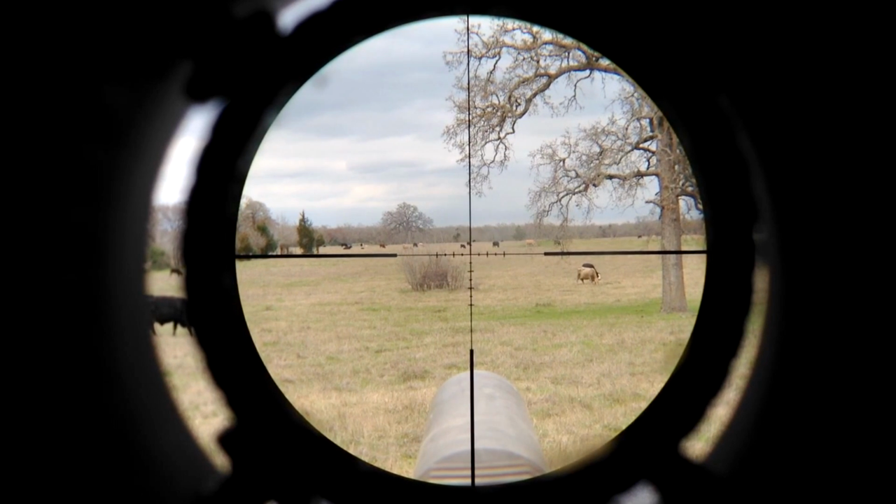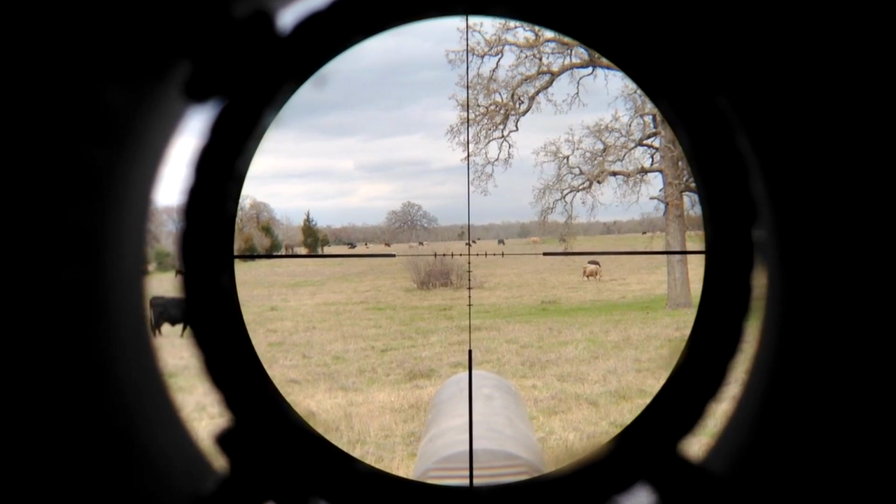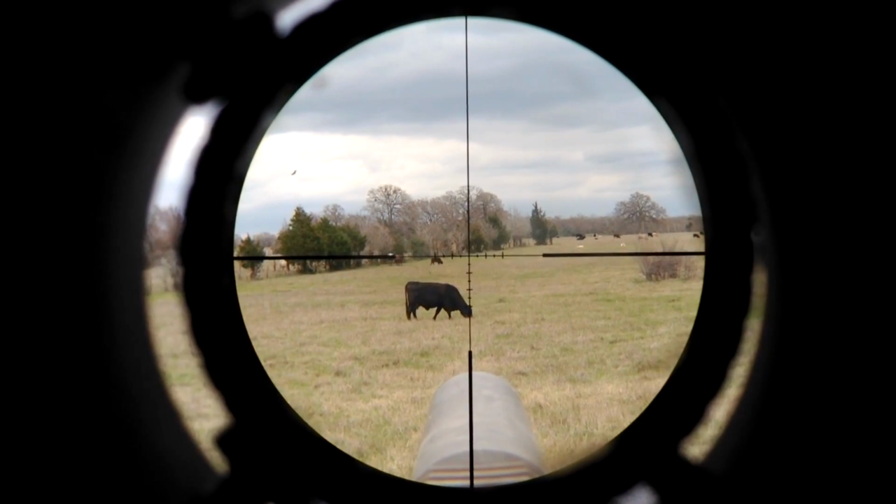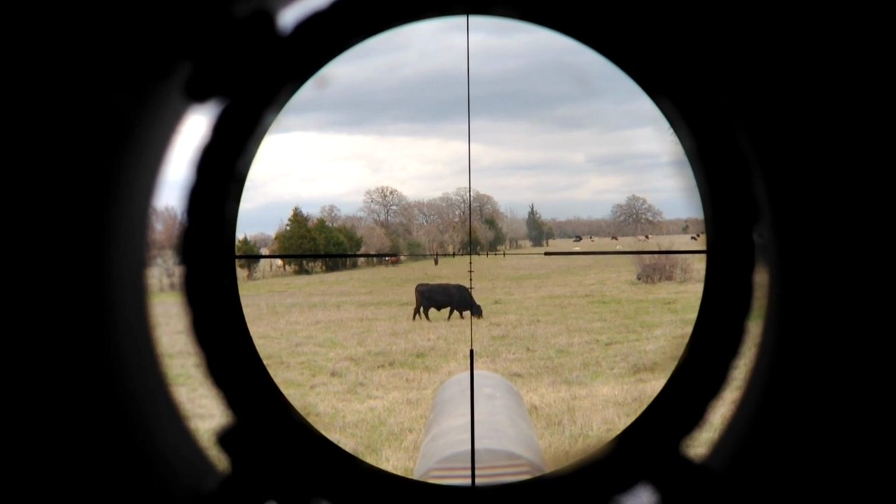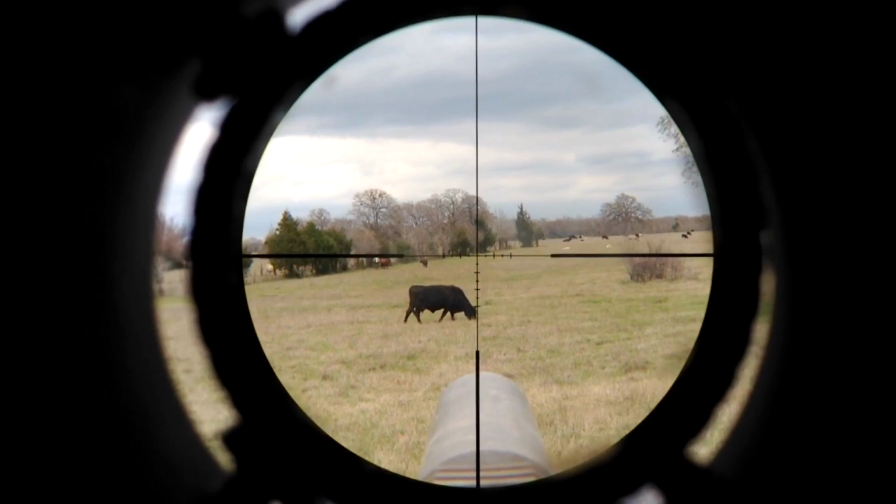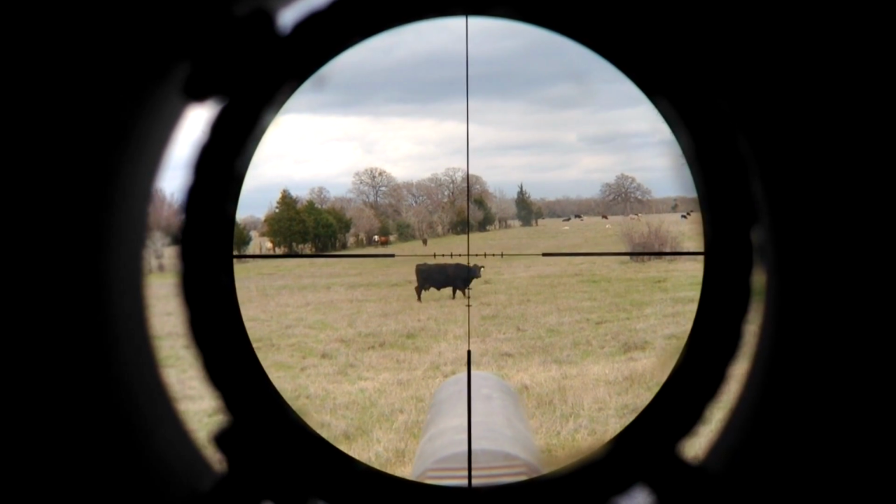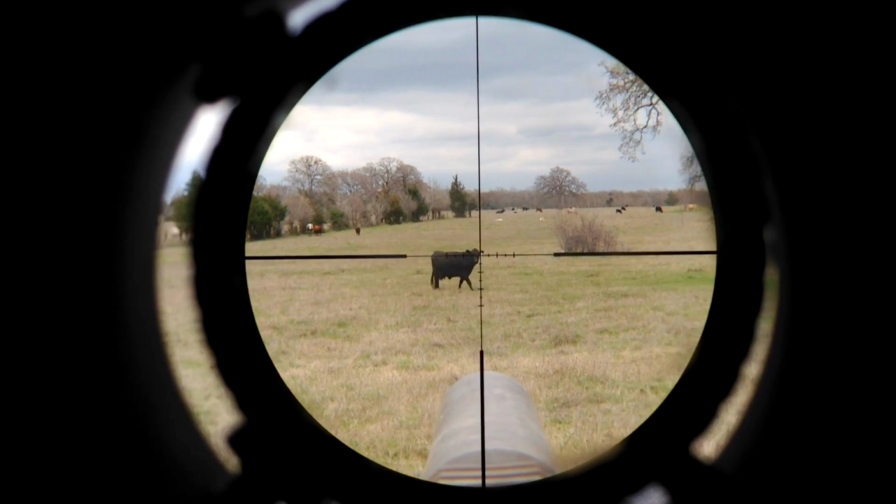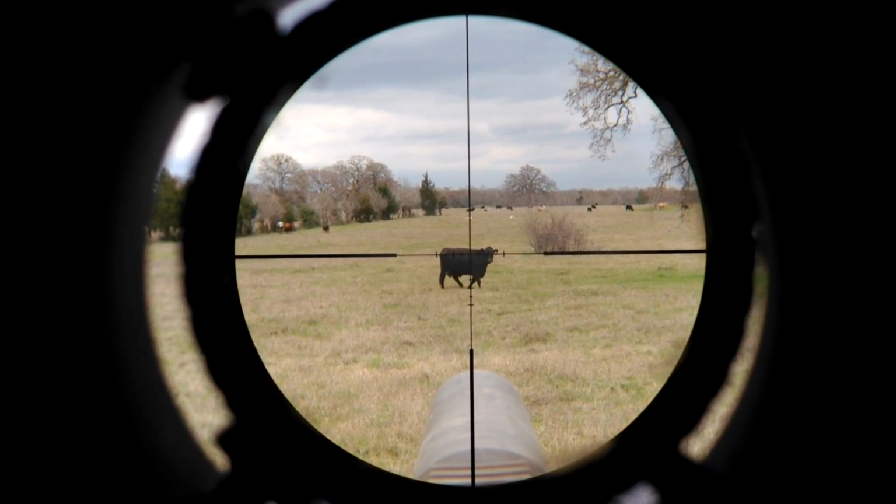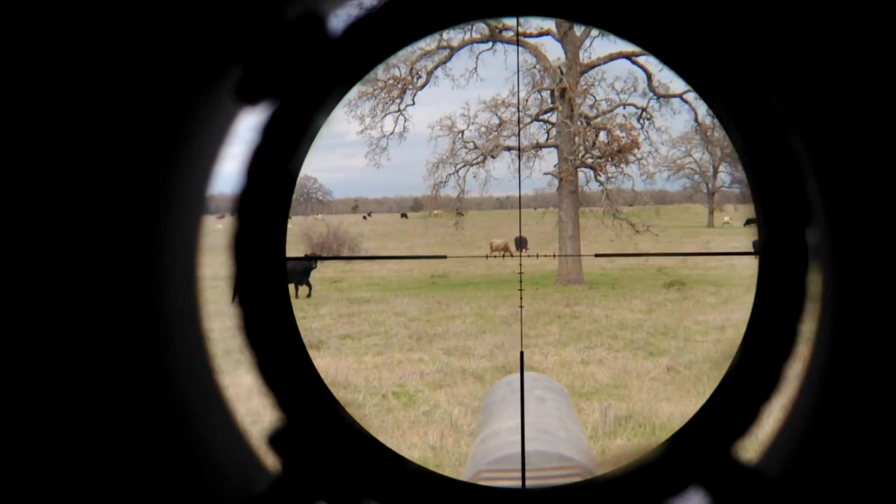And now we're going to put it on, let's see, we want a good black target here to simulate a hog. Let's get the crosshairs. She's not too happy about having the crosshairs on her, is she? Let's get this bull over here.